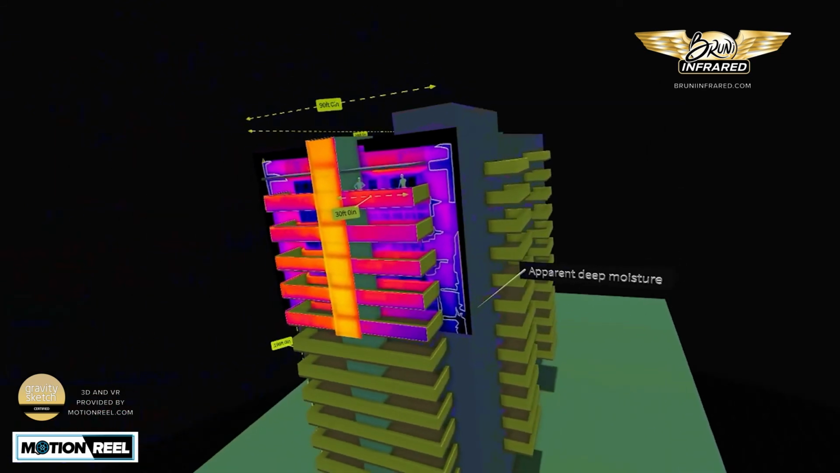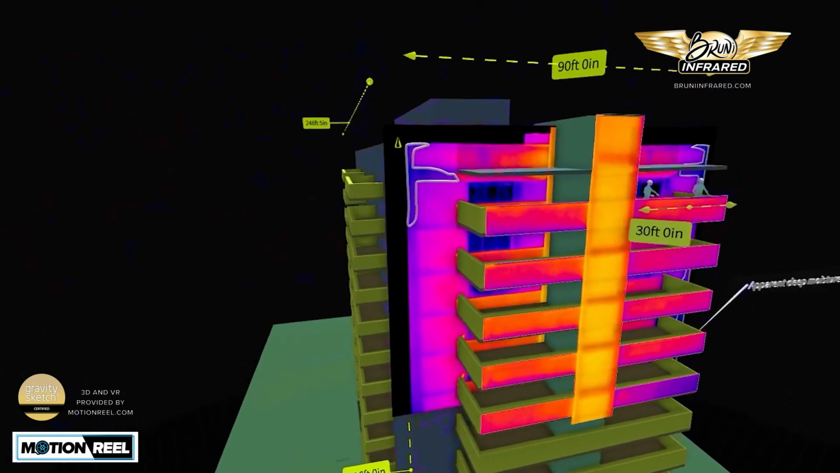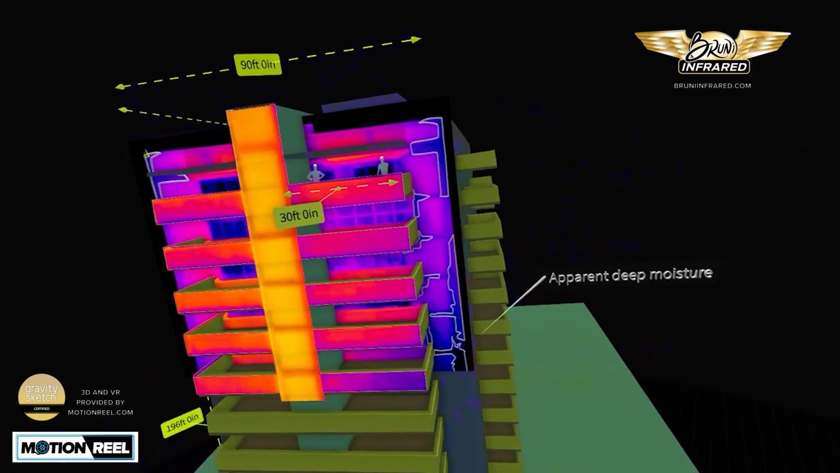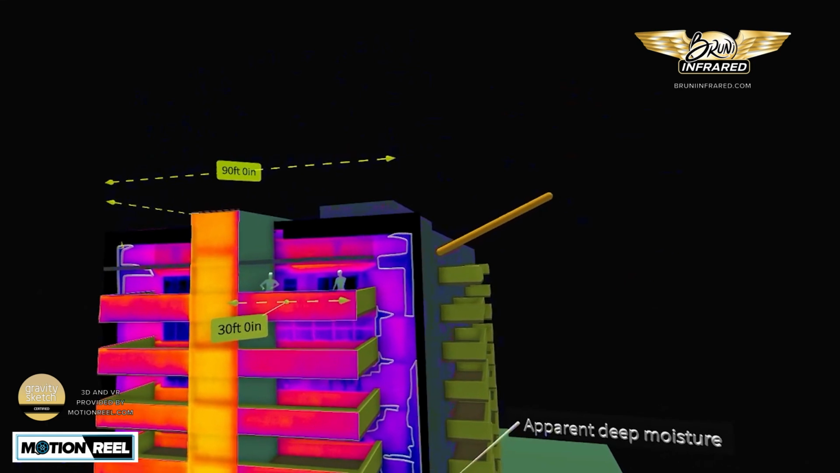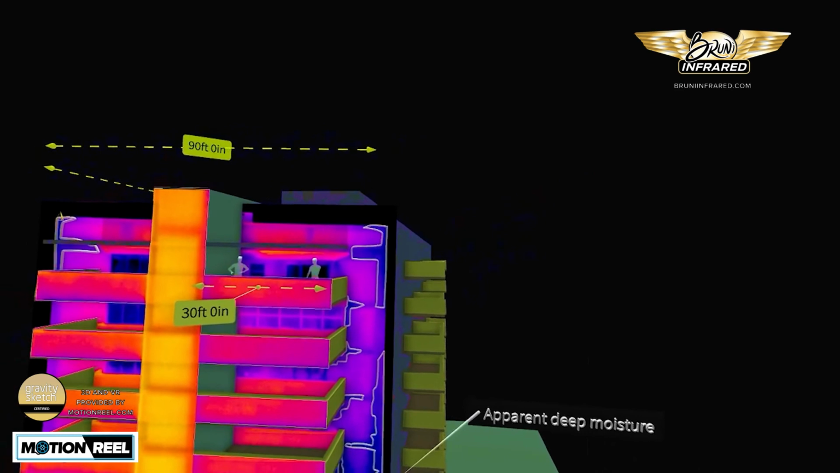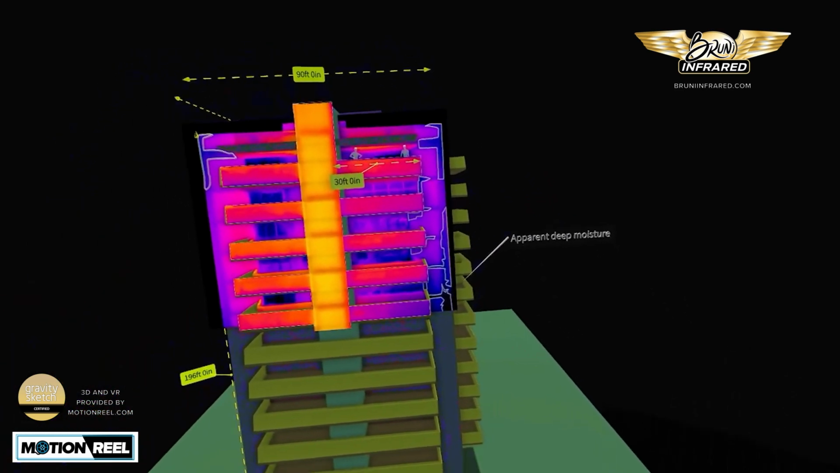We're taking a look at a different perspective of the building. The left side here is minimum damage. However, as you see the model turning, there's a lot more damage on this corner, which is the southeast corner of this particular building, which gets a lot of the wind and rain that we have down here in South Florida.